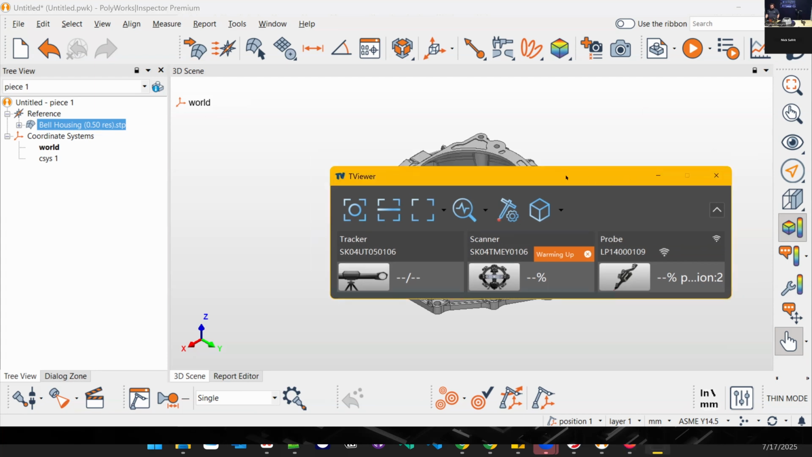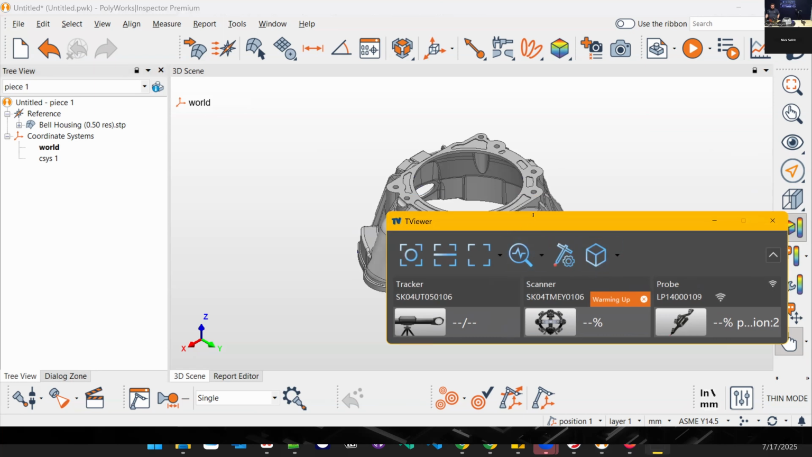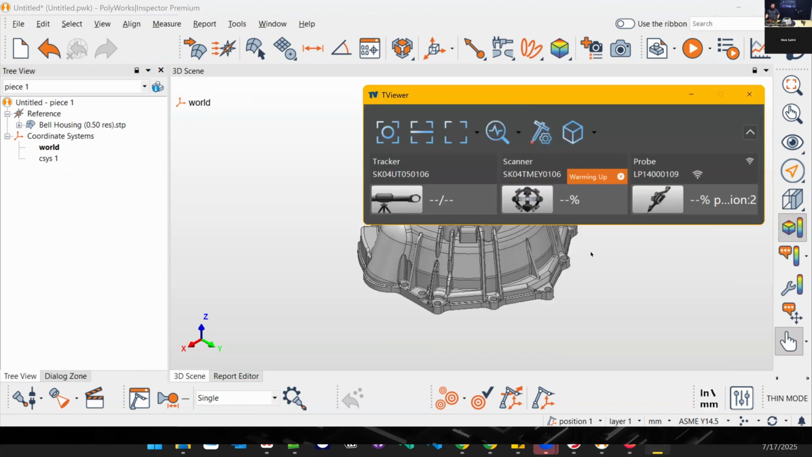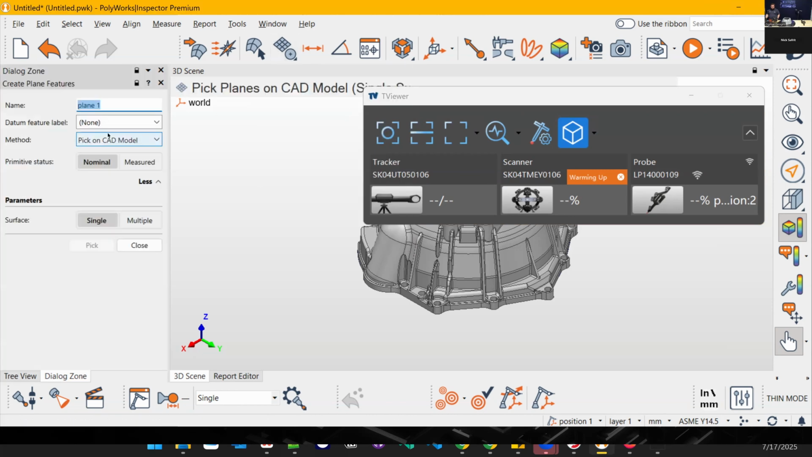All right, somebody just asked, I just noticed a similar question, can you probe in Polyworks? And yeah, that's exactly what we're about to do here. When you run the TViewer as the Polyworks plugin, or the probing plugin, you get this little interface here. It just shows you that everything's connected, including a probe. And then we can go probe a couple of features. So I'm going to say I want to make a plane, but we're going to probe it.